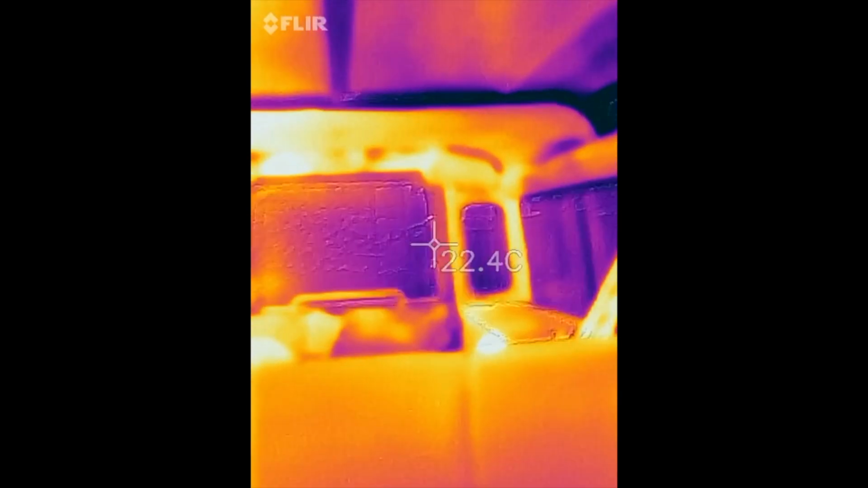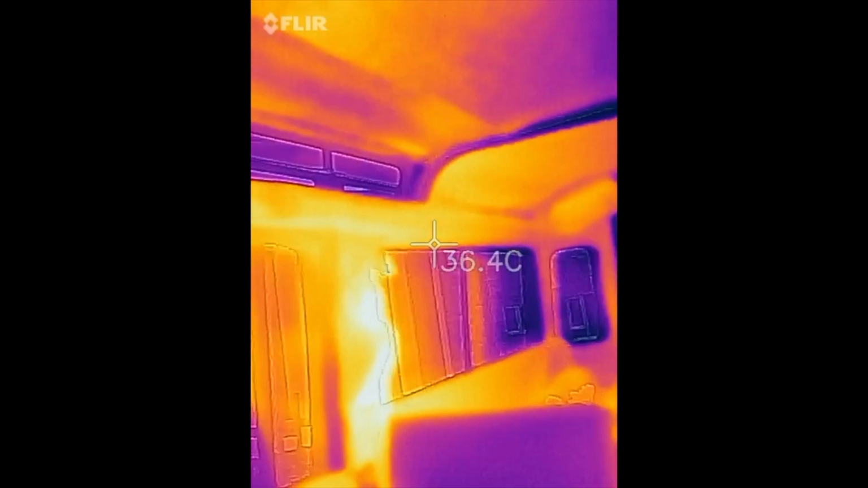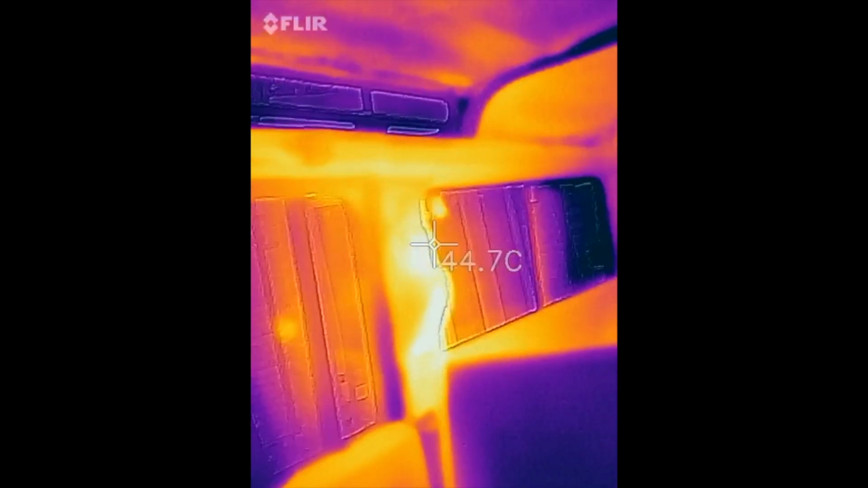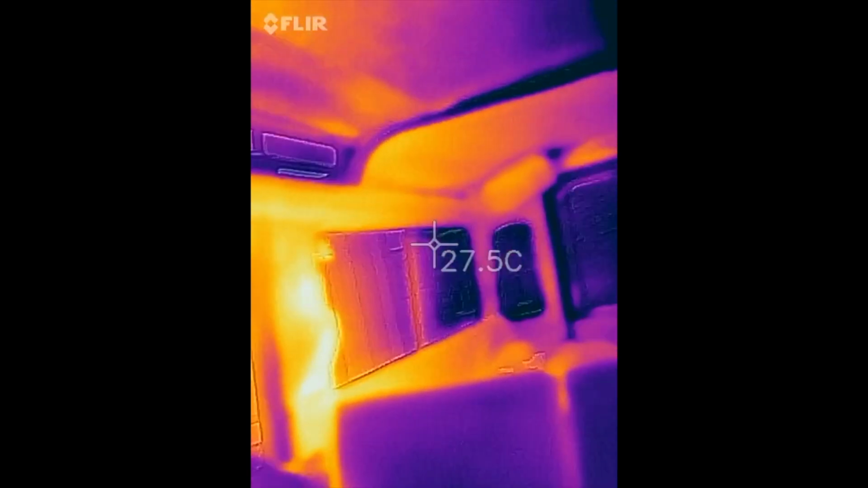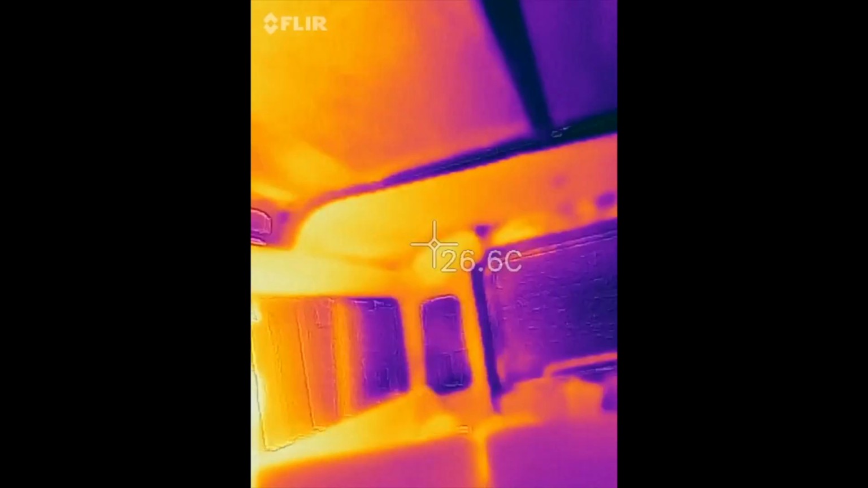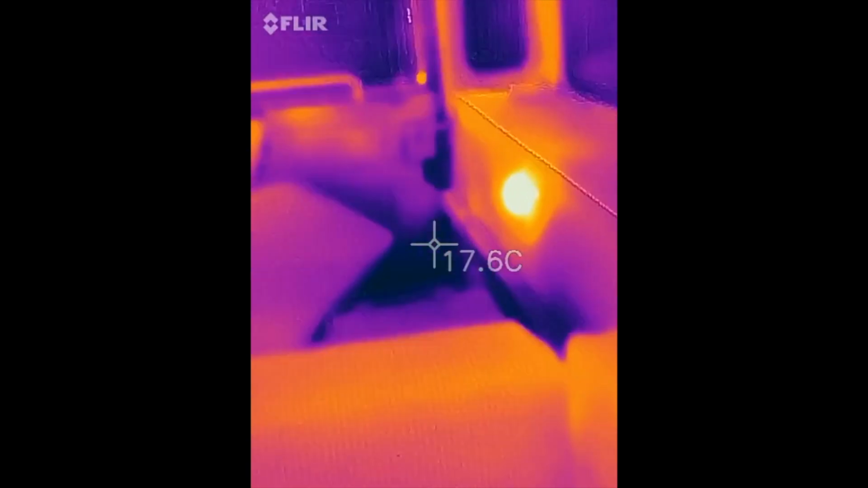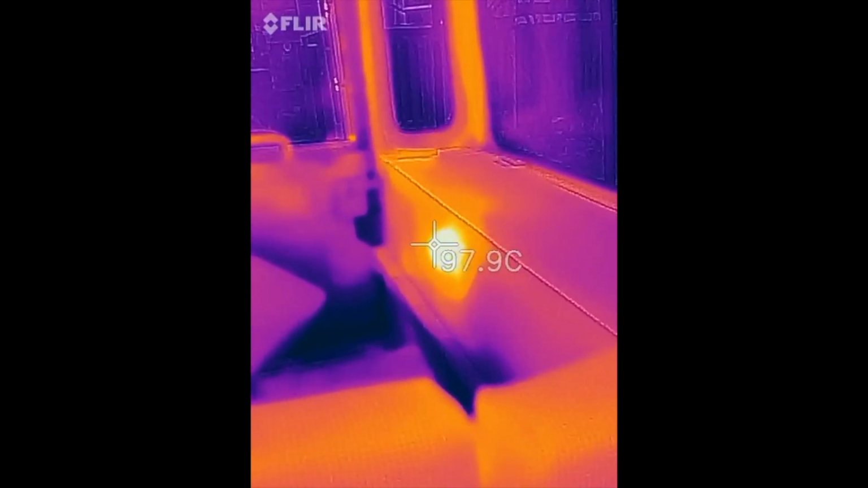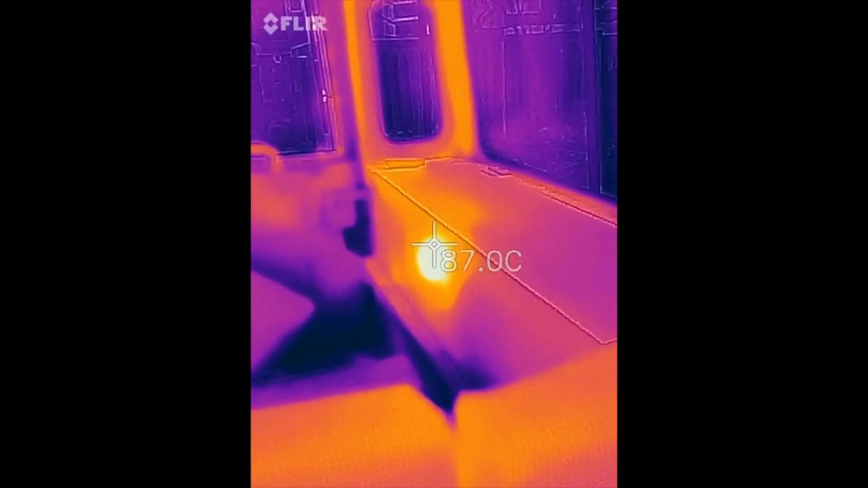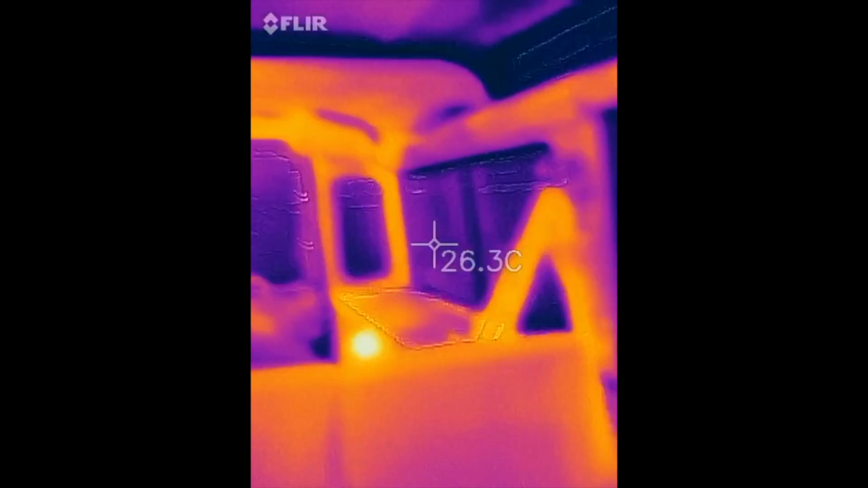This is really nice and warm. You can see that most of the heat is being blown over that way, just because of the direction of my nozzle on the end of the heater. Let's have a look and see what it is actually coming out the end of the heater there. Well, apparently that's nearly 100 degrees. So that is really nice and warm.